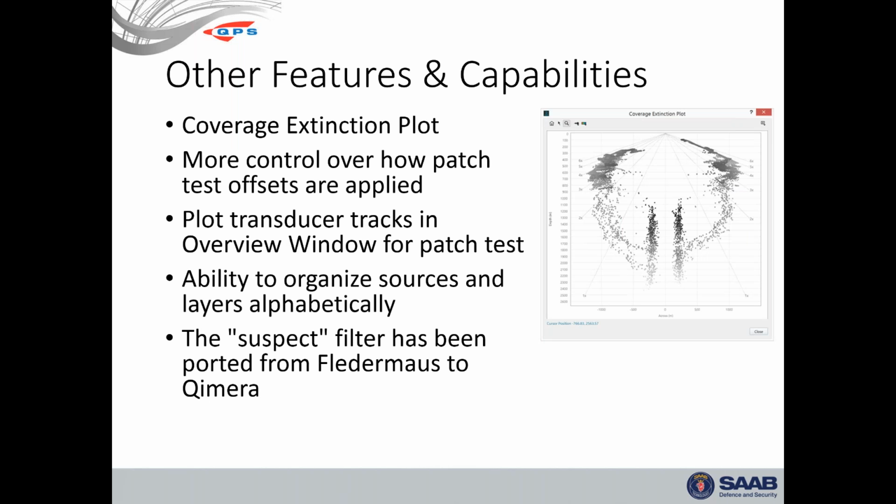Another slide here showing a few other capabilities. There's a coverage extinction plot tool. This is useful if you're commissioning sonars. Before you sign the bottom line to accept the system for delivery, you want to know that the sonar performs to specification. That's what this plot does: if you drive the sonar down a slope, you can measure the portmost and starboardmost soundings and get a coverage extinction envelope to see just how deep you can use your sonar and at what kind of swath widths you can get.